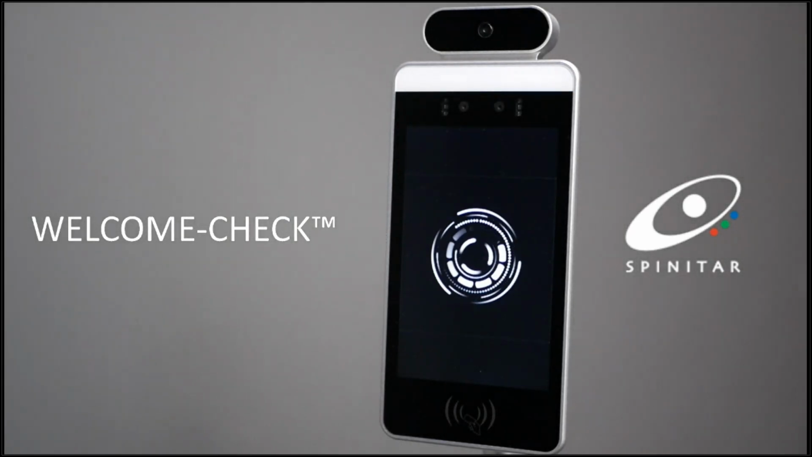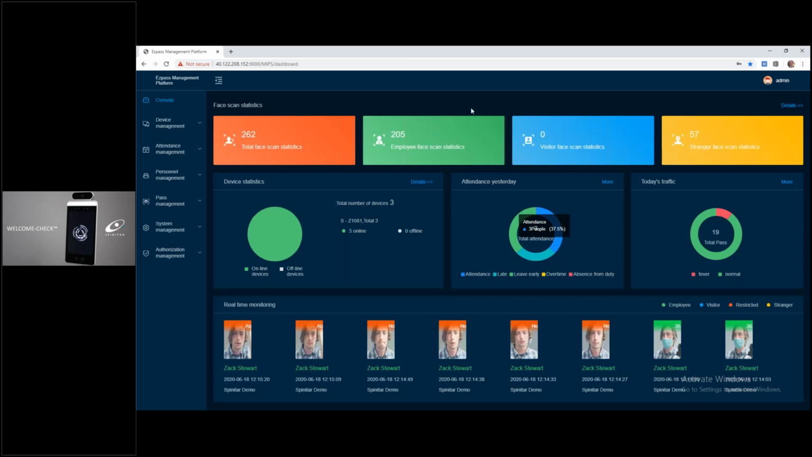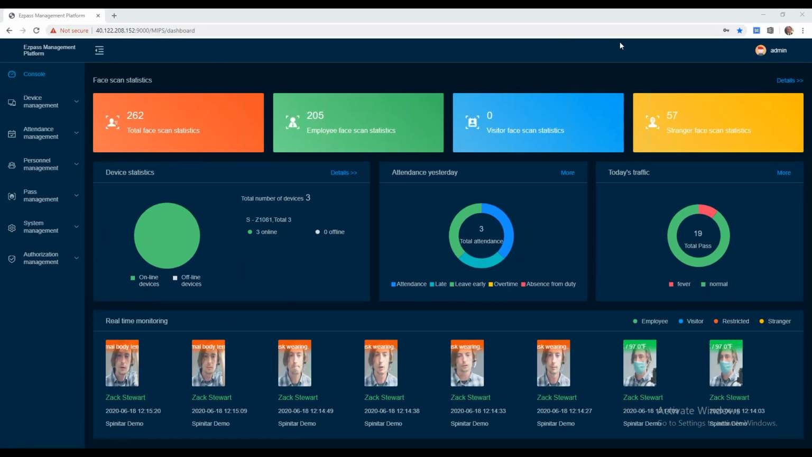So that concludes the live device demonstration portion of this webinar, and I'm going to switch over now to the software portion of the webinar here and show my screen. So, one second. So now everyone should be able to see my screen here with a web user interface of the system management software that comes with the device.